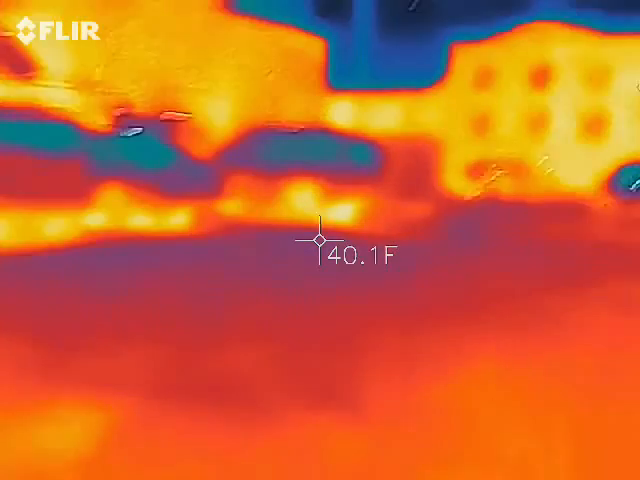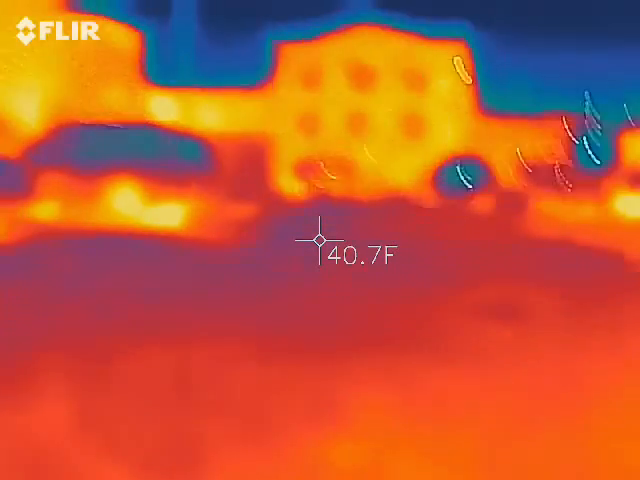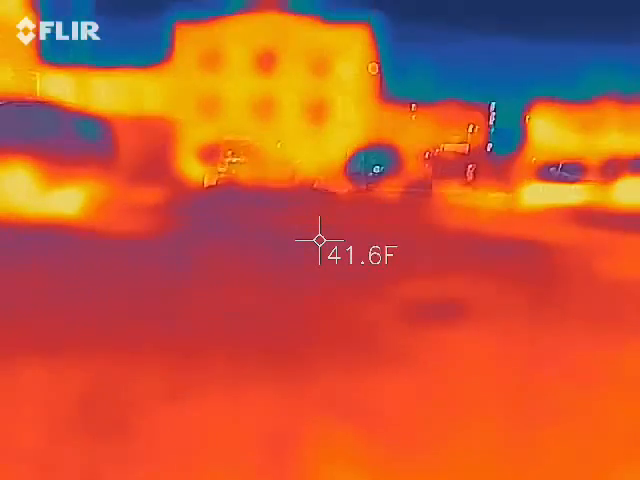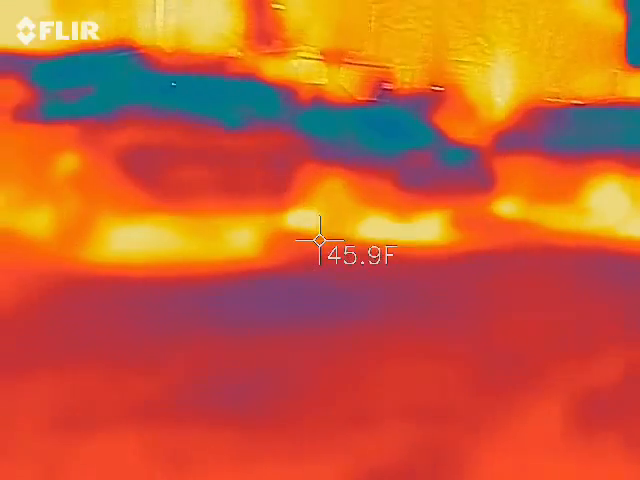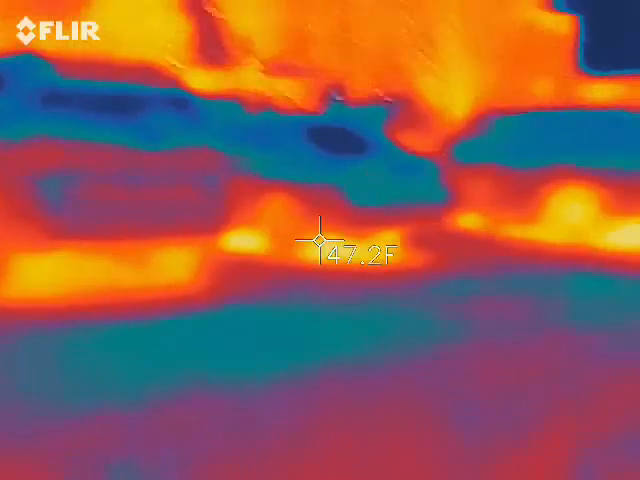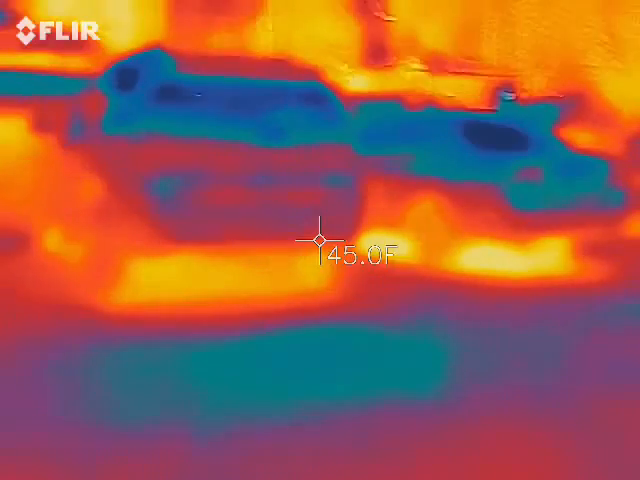Are you shooting any lasers? There's no point. Can't do both.